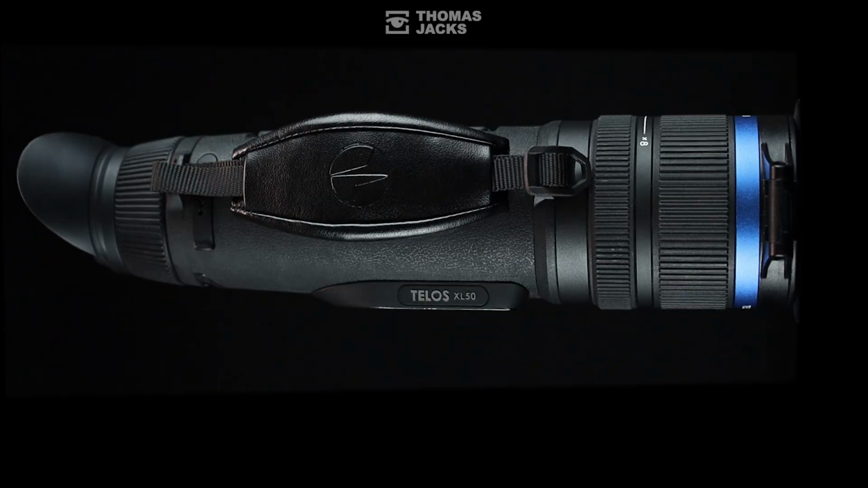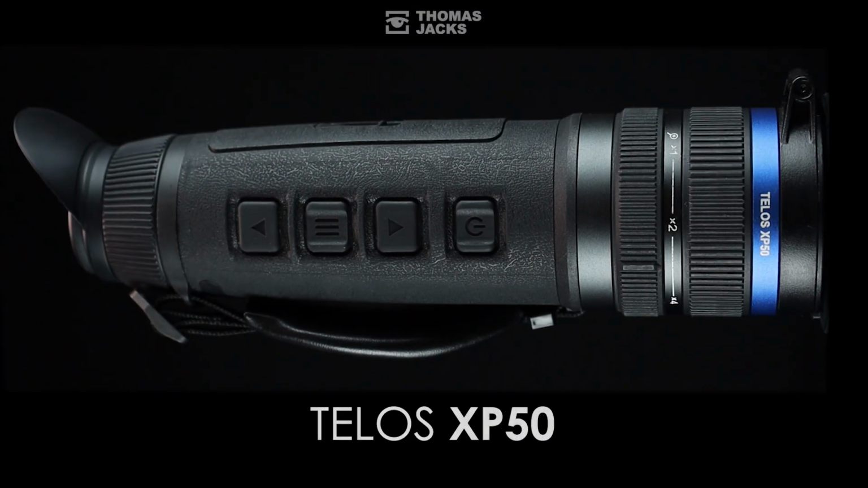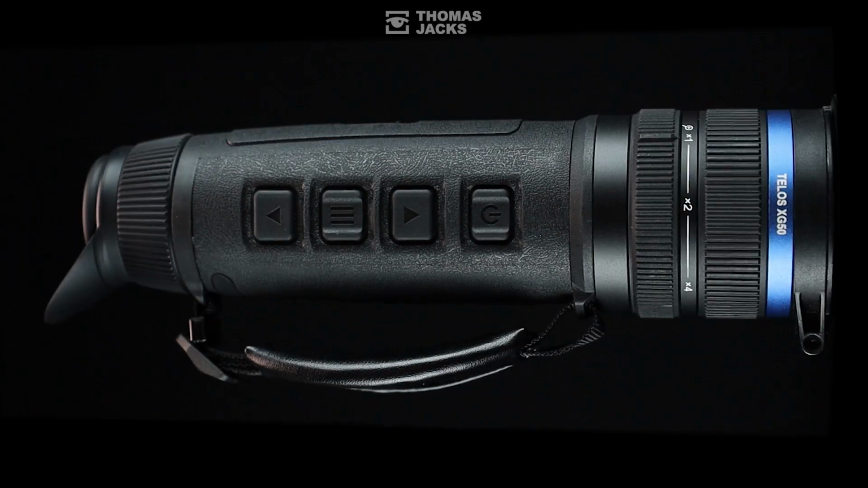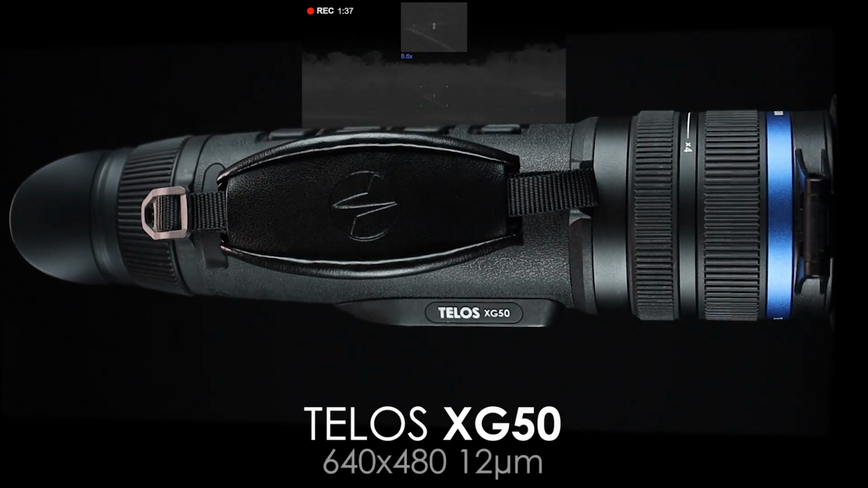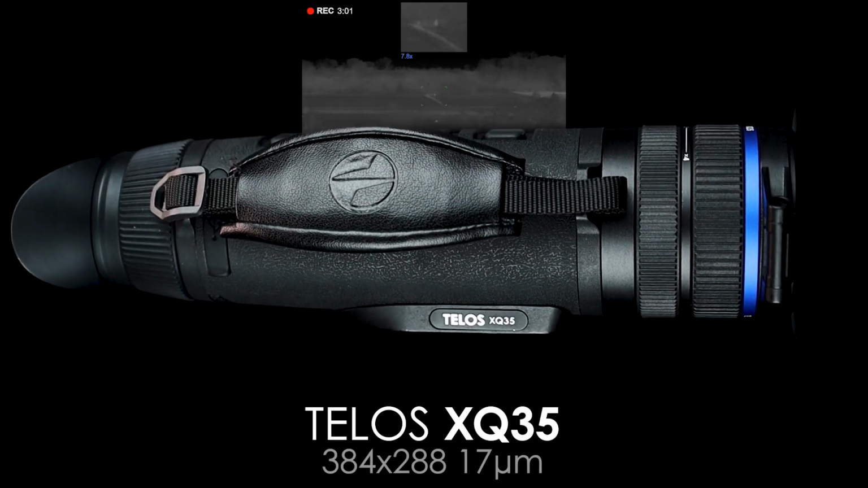different capabilities. At the top of the range is the Telos XL50 with a 1024 by 768 12 micron sensor, the sub 18 millikelvin XP50 with a 640 by 480 17 micron sensor, the big base mag XG50 with a 640 by 480 12 micron sensor, and the XQ35 entry-level Telos with a 384 by 288 17 micron sensor.